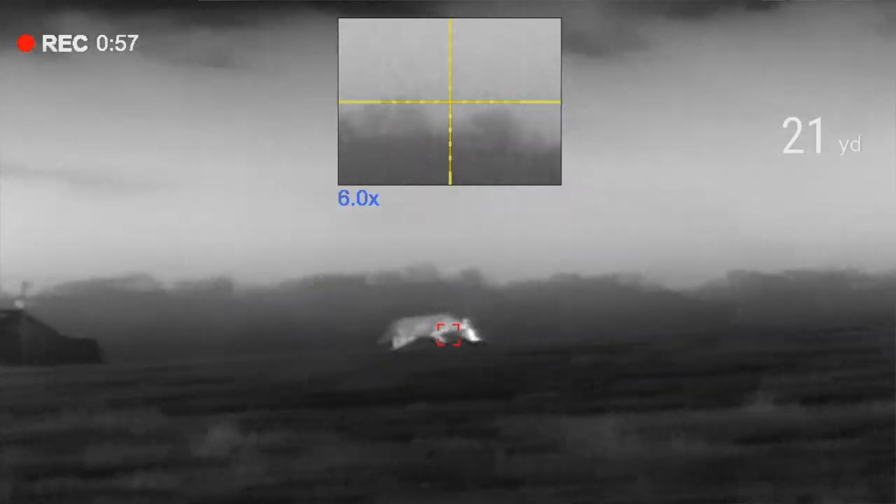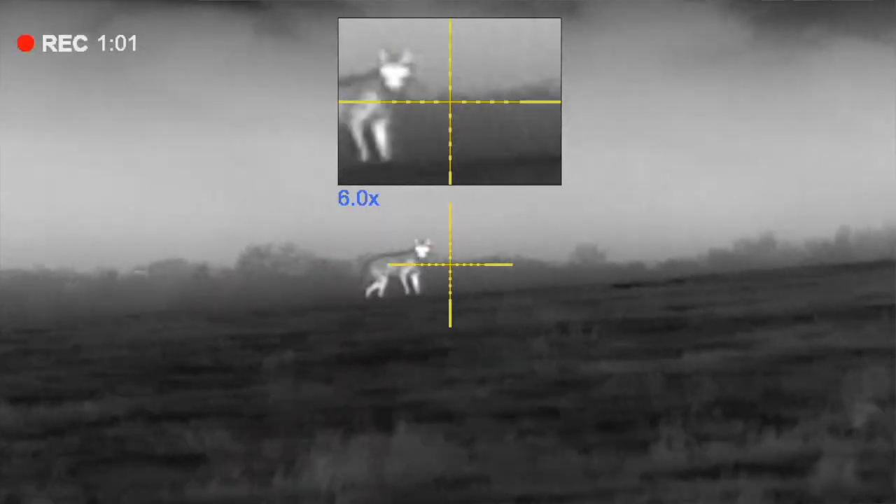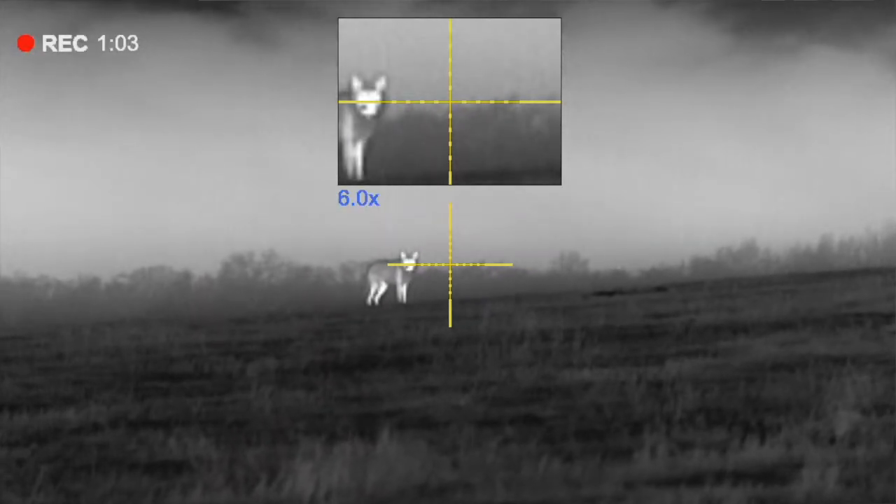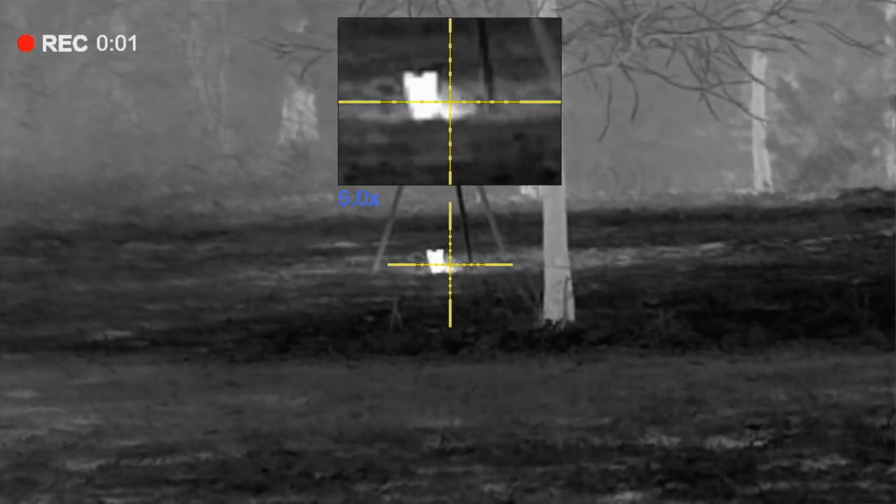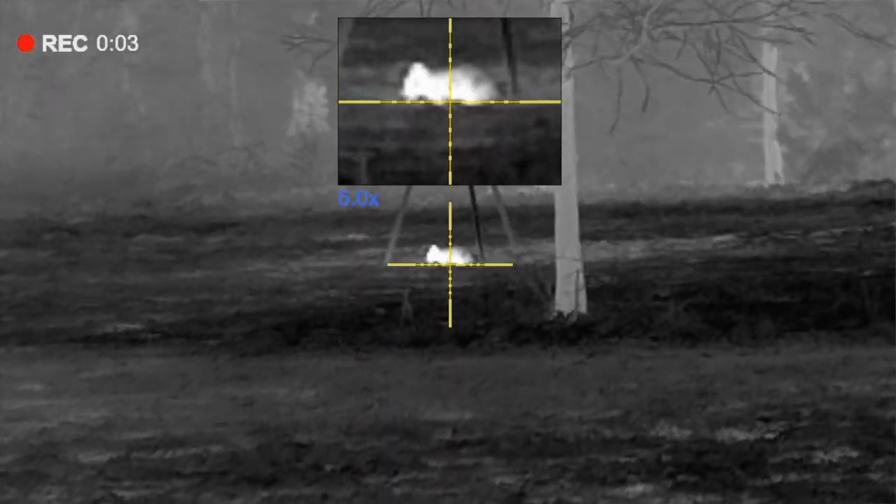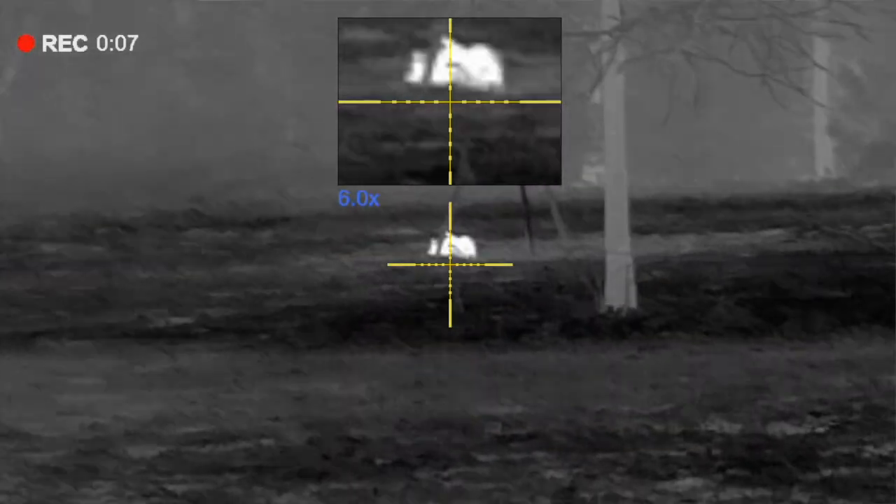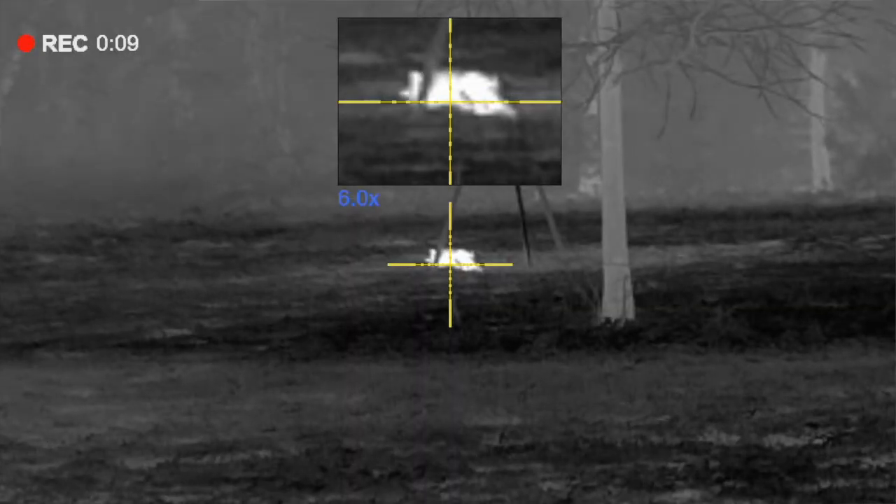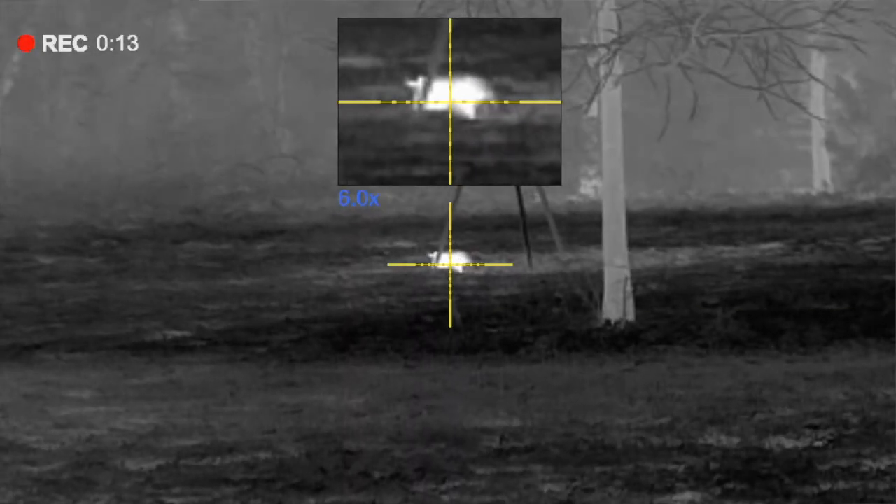A couple specs is a 384 by 288 thermal resolution, 17 micron, 50 hertz refresh rate. It's got an NETD value of less than 25 millikelvins. The nice thing about this XQ50 versus the XQ35 is the XQ35 is a 2 power base magnification, and the XQ50 is a 3 power base magnification, all the way up to 12 with the digital zoom.